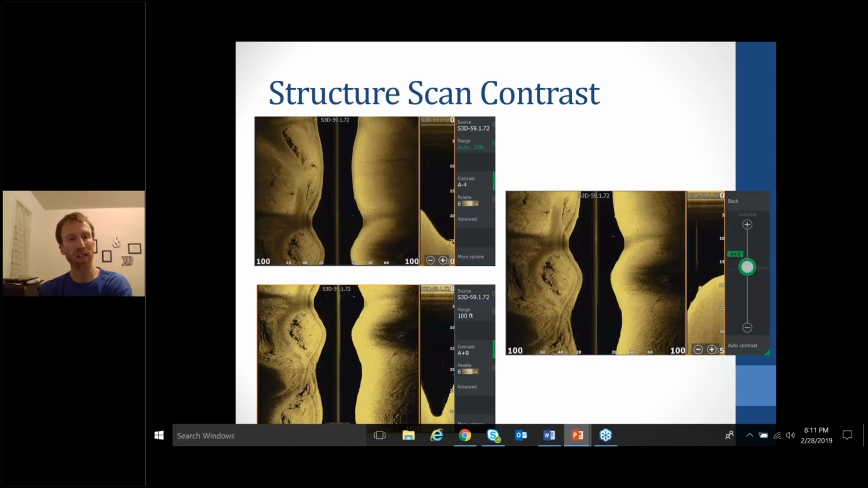You can leave it at auto contrast if you want to, and for general fishing, that's going to be pretty decent. But what I like to do is tinker and mess with the contrast throughout the day. It's not just something that I do whenever I get to a different body of water, but I literally mess with that contrast throughout the day based on the depth that I'm fishing and the water clarity that I'm fishing.